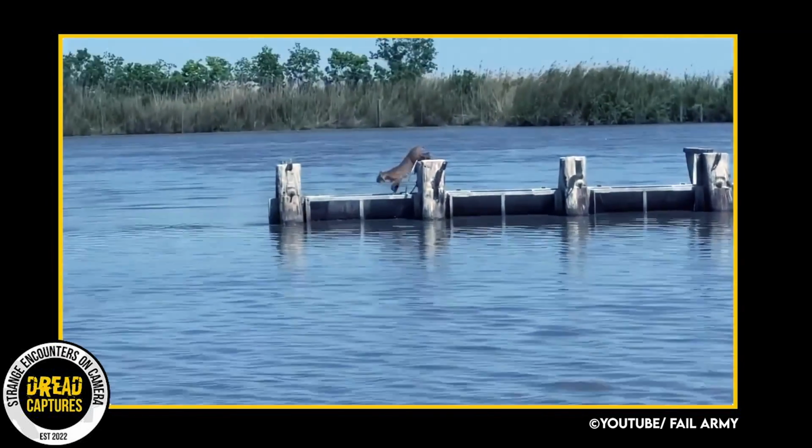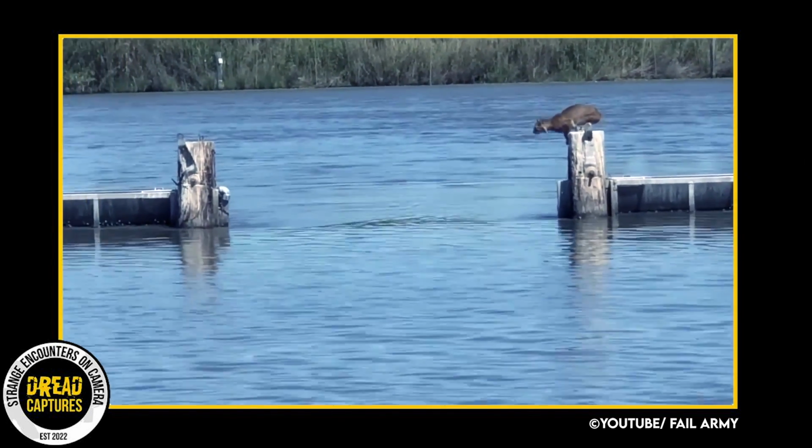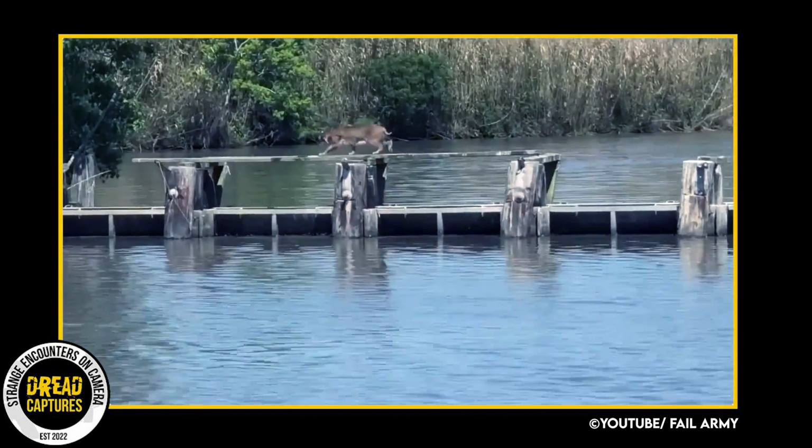This is just an incredible capture here. Just to be able to see this is amazing, but then to get it on film is even cooler. Look at this bobcat walking over the pilings.